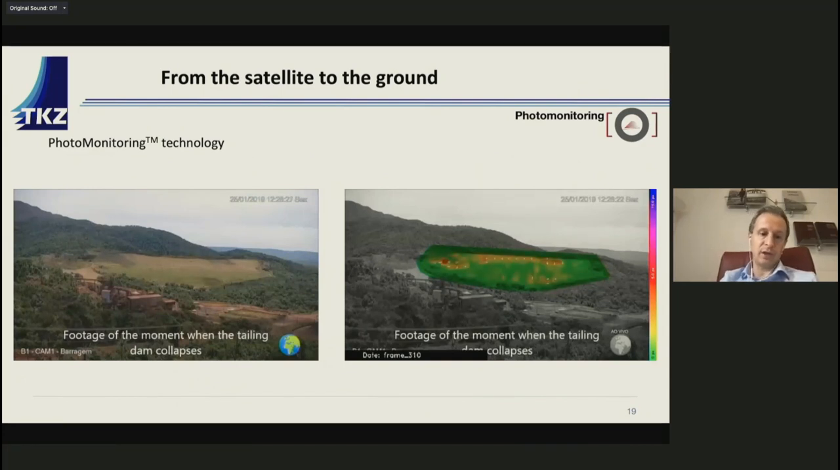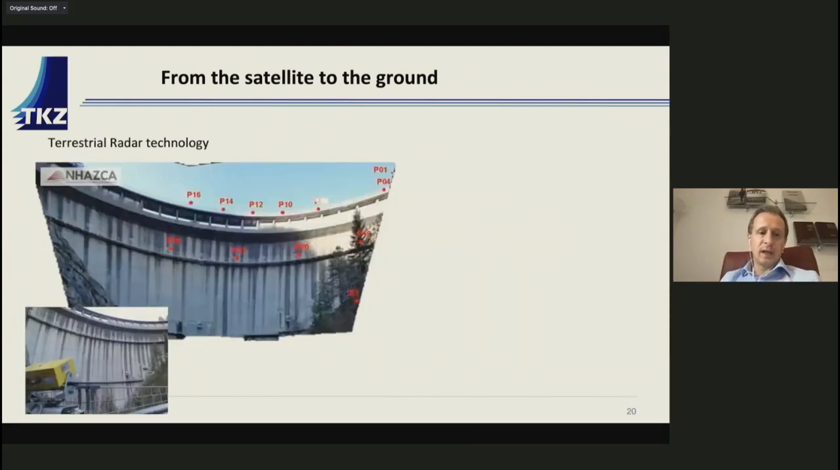This is the Brumadinho collapse in Brazil. And on the left, just the video, and on the right, what can be achieved using photo monitoring technology, just measuring in this case, as you can see, amount and direction of movement. That can be done, of course, in this case, but in any other case affected by this, also for small movements. Small movements can be detected also by ground-based radar technologies.